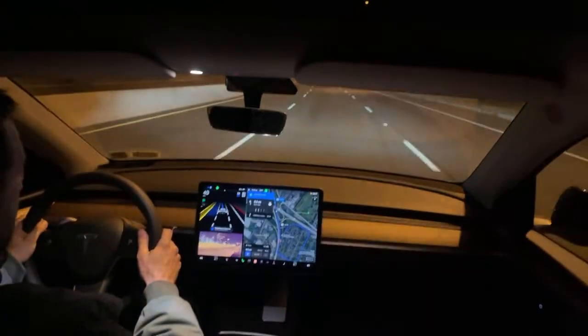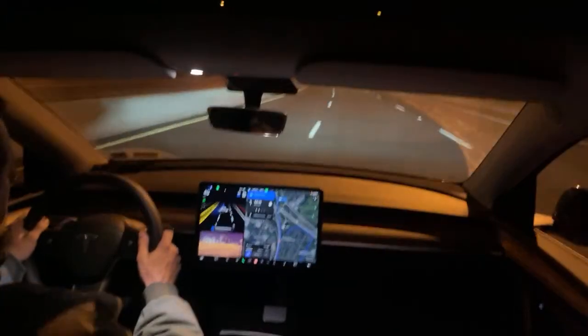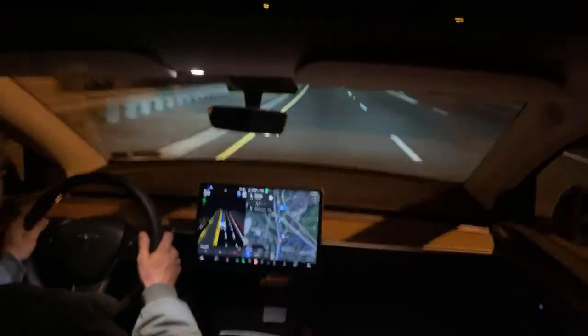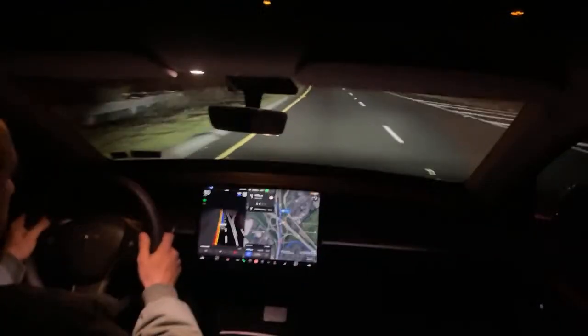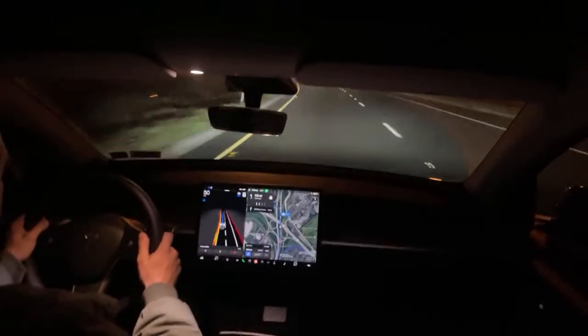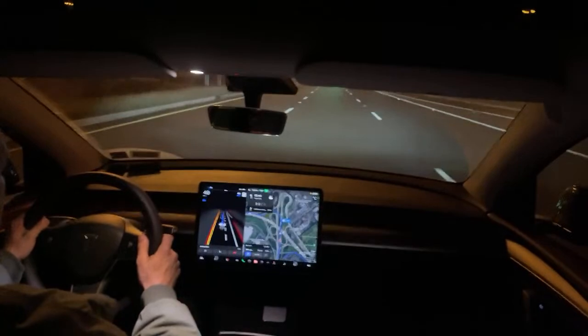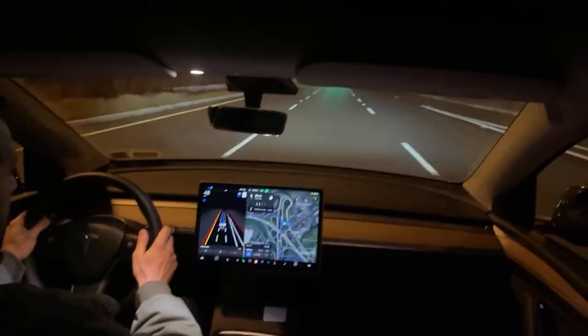Upcoming lane change. I love this when it does it all on its own. It's nice when it asks me, but at that point, I'm driving. The high beams come on whenever you're in a dark lit area. You can see that right here.